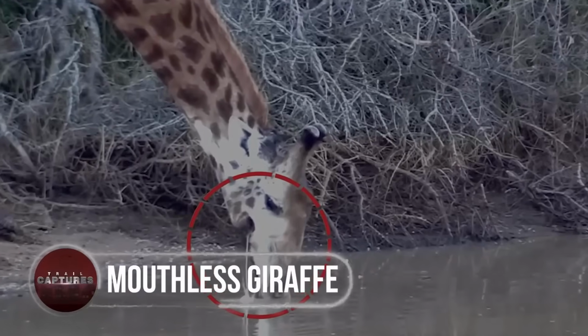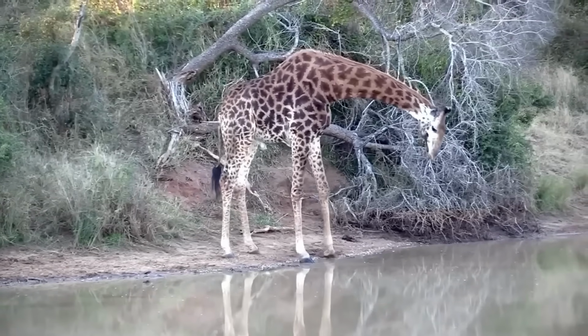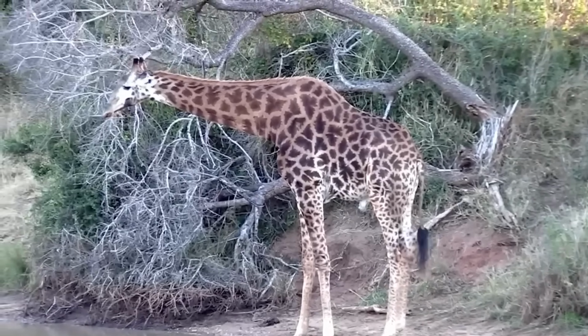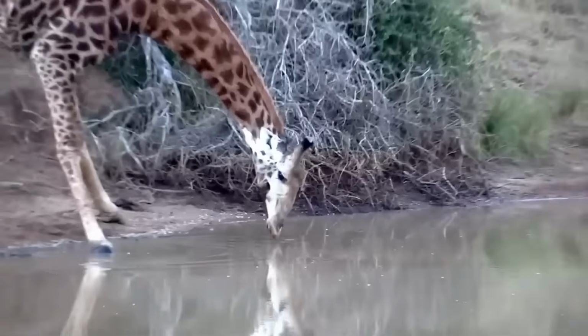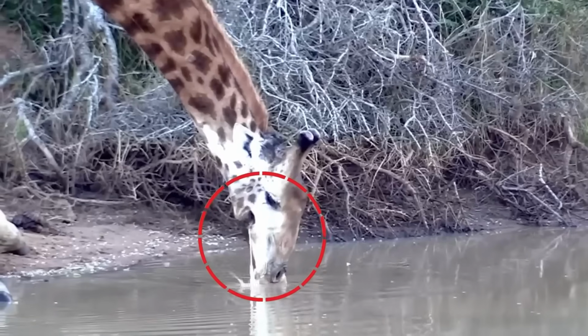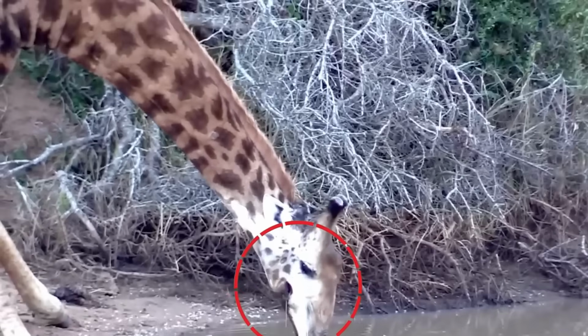Mouthless giraffe. If the above entry isn't enough to convince you to accept the way you are, then next on the list is pretty compelling. Although the opening of this clip is quite normal, as a giraffe could be seen drinking from the lake, the actual oddity began when the water, instead of quenching its thirst, started falling out of a strange hole in its cheeks.